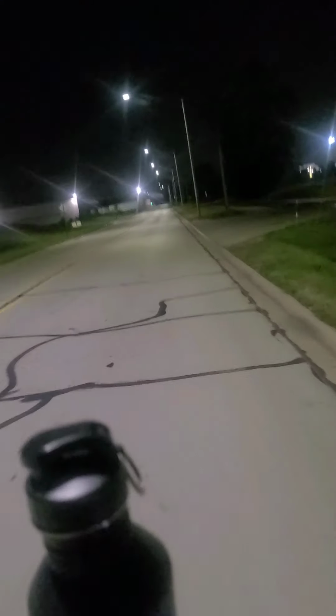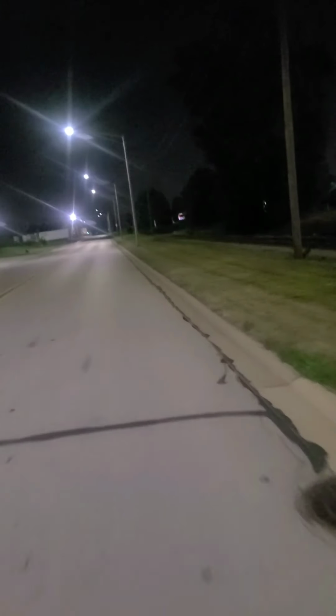Sometimes at nighttime over here, I've seen coyotes, on multiple occasions. One at a time, not a pack. So hopefully I don't see them today because I'm on a bike. But I'm sure they'll leave me alone, I hope. Ain't trying to get bit by one.